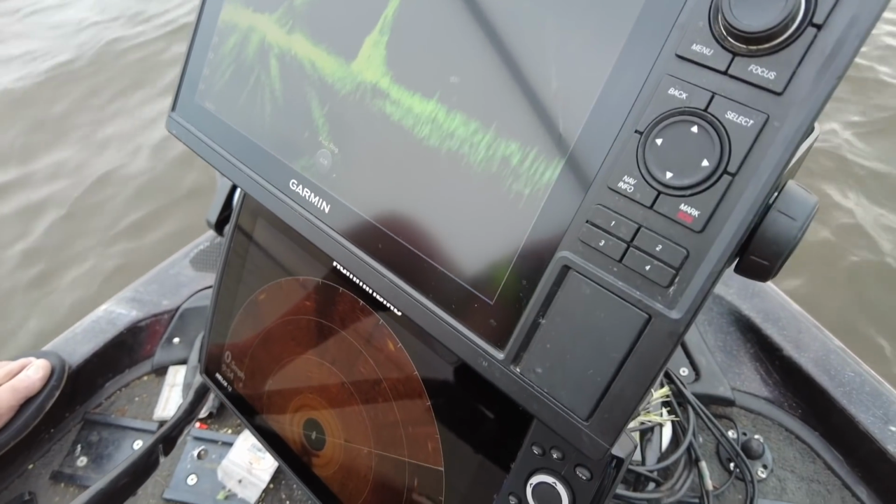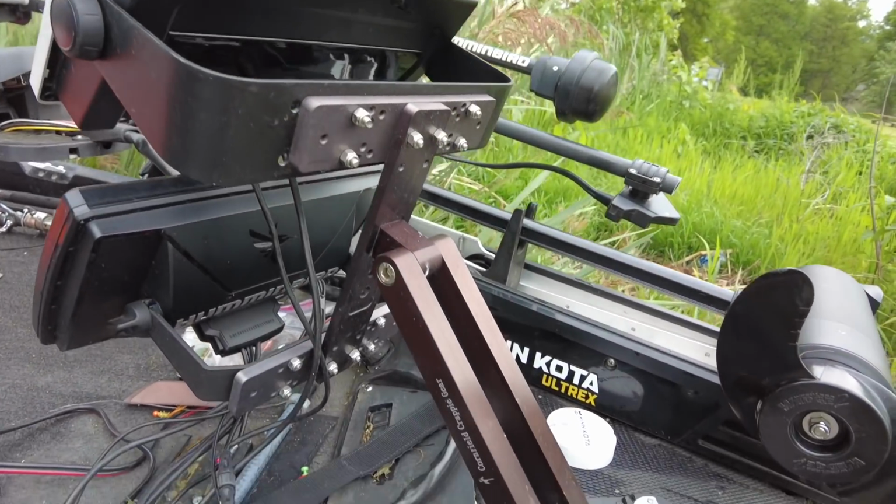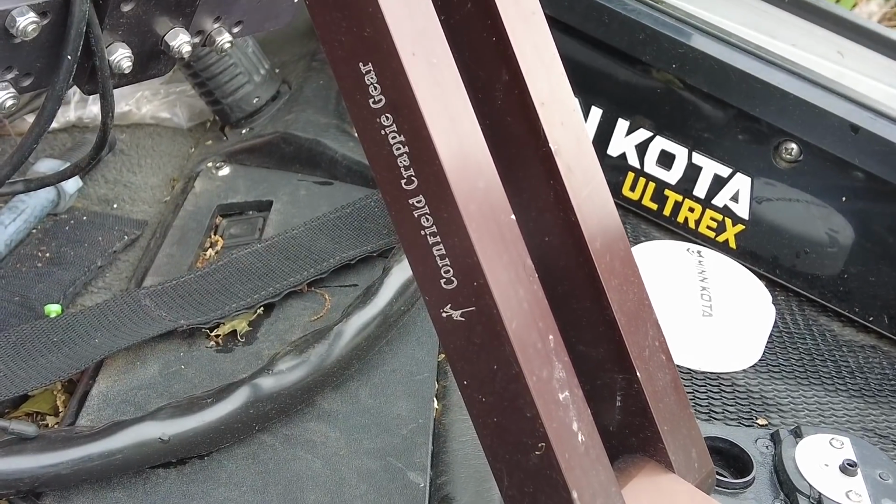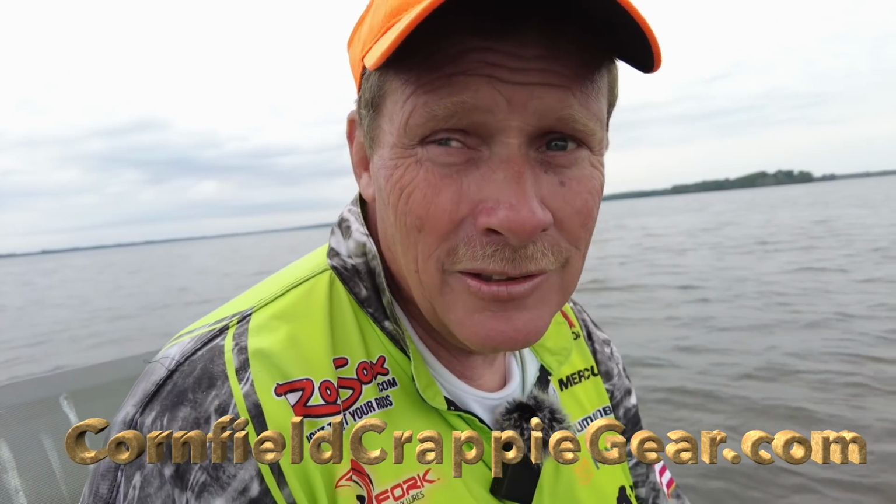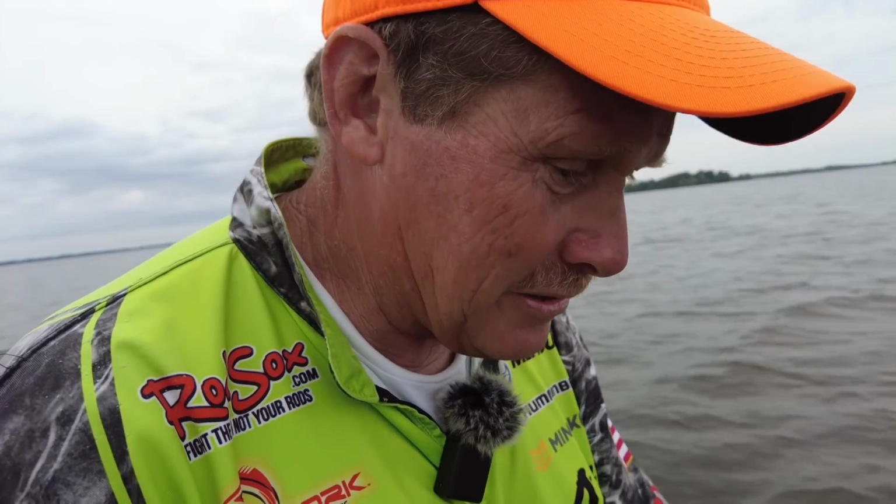And how did you mount all this stuff? Oh, Cornfield Crappie has some of the best mounts in the world. We go up to the shop, tell him what we need, and he puts it together. Very cool. If you need a mount for your Garmin, for any kind of electronics, they've got it. If they haven't got it, they'll make it for you. They'll fabricate it. Best in the country.